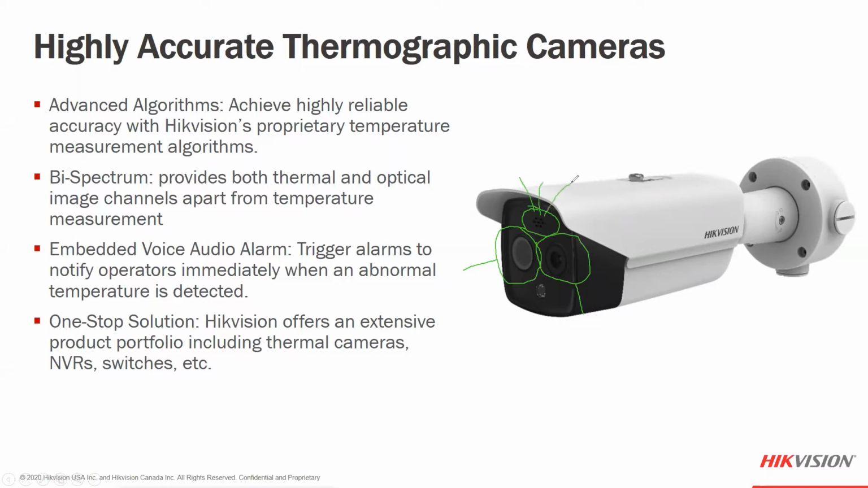You can also see that on the top here, there's actually a speaker. This is an audible warning that you could set up. So in our short range and medium range solution, which you saw on the turret as well, there is a speaker that will produce an audio alarm, like, the temperature is abnormal, please check. Or we also have the mask function as well. So if they're not wearing a mask or the face does not detect a mask, it could also audibly alert to say, please wear a mask.